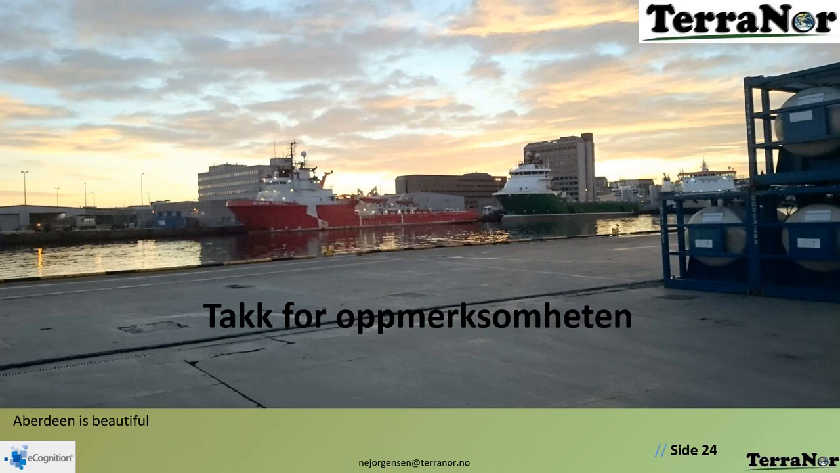Another question in here: how user-friendly is the use of convolutional neural networks in eCognition? Excellent question. I'm not in the position myself to write any Python scripting and things of this nature, which has traditionally been the background for Google TensorFlow models. We have put the use of convolutional neural networks into a fairly, I wouldn't go as far to say easy to use, but a user-friendly graphical user interface environment